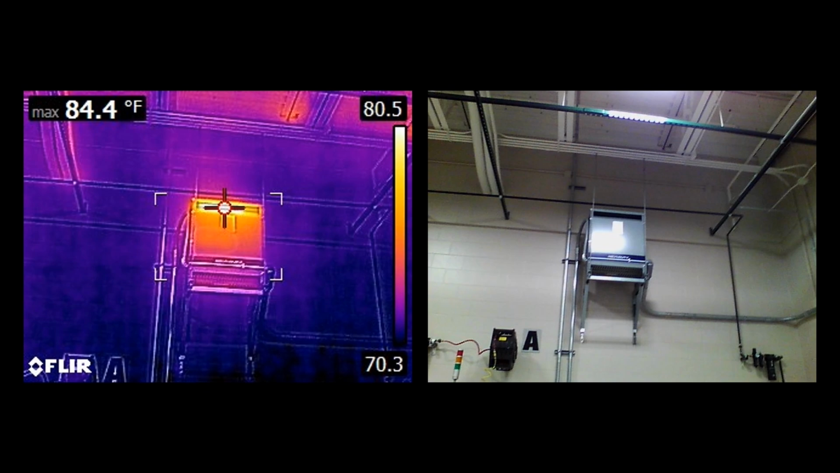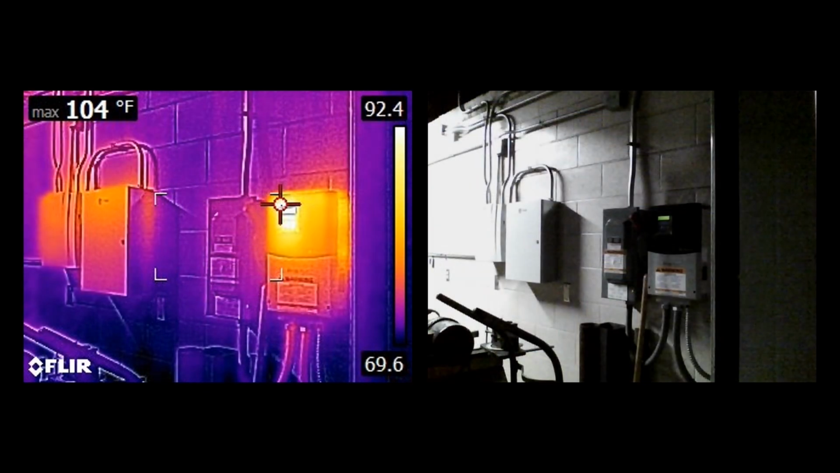This shot taken on the wall of control equipment highlights something worth bringing up. The VFD that we are pointing out on the right has a temperature of 104 in that area right there, so that's fairly warm. Is it warmer than it should be? Through our troubleshooting experience, we'll find out.